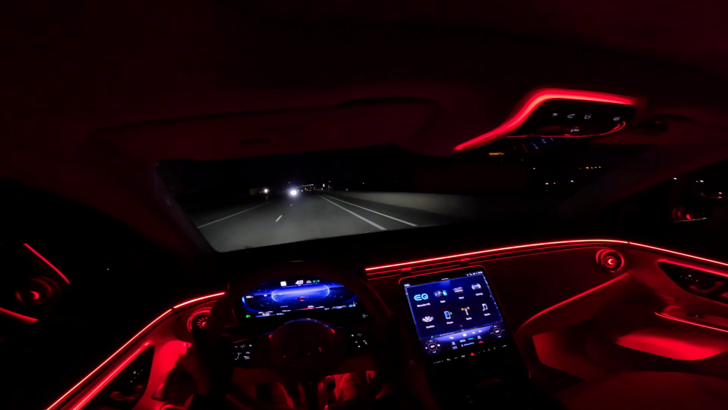And this car has a voice assistant, so it looks like the GoPro shut off back there, so I had to let it cool down a little bit. As I was saying, it's just a fantastic drive experience.